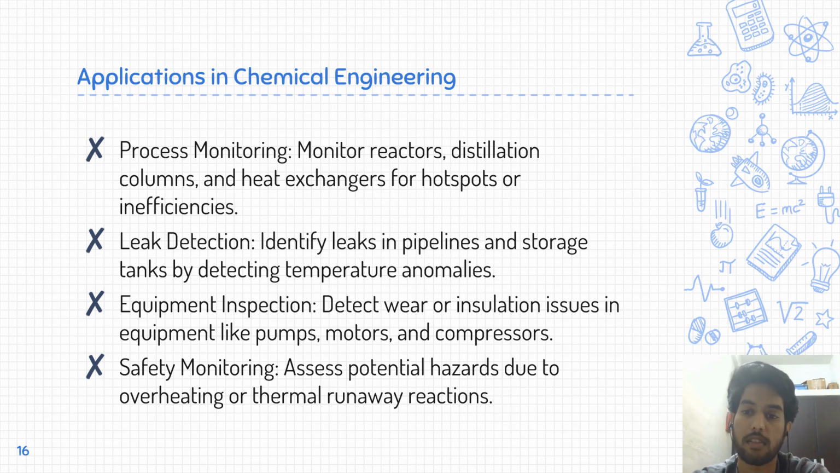Now that we are clear about the working of the thermal imaging camera, how the thermal image is formed, how it focuses the IR radiation and all, let's look at some important applications of thermal imaging cameras in chemical engineering. In process monitoring it is used to monitor reactors, distillation columns, and heat exchangers for hotspots and inefficiencies. In leak detection, it is used to identify leaks in pipelines and storage tanks by detecting temperature anomalies.